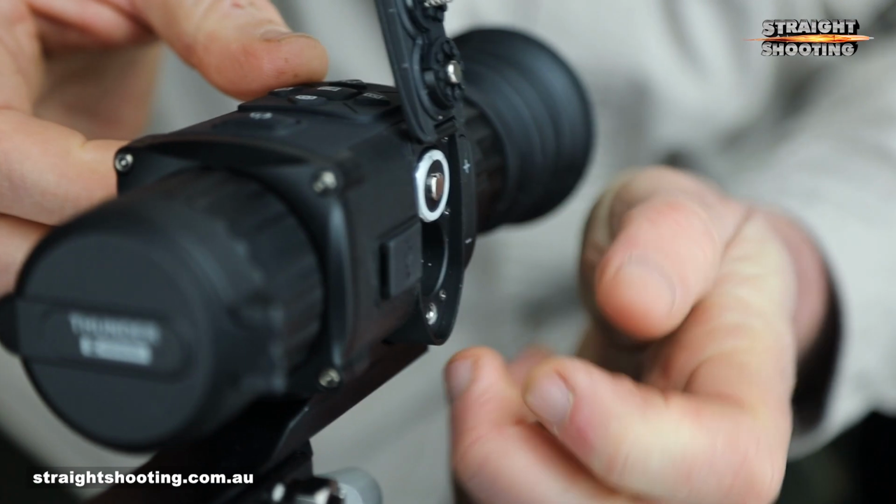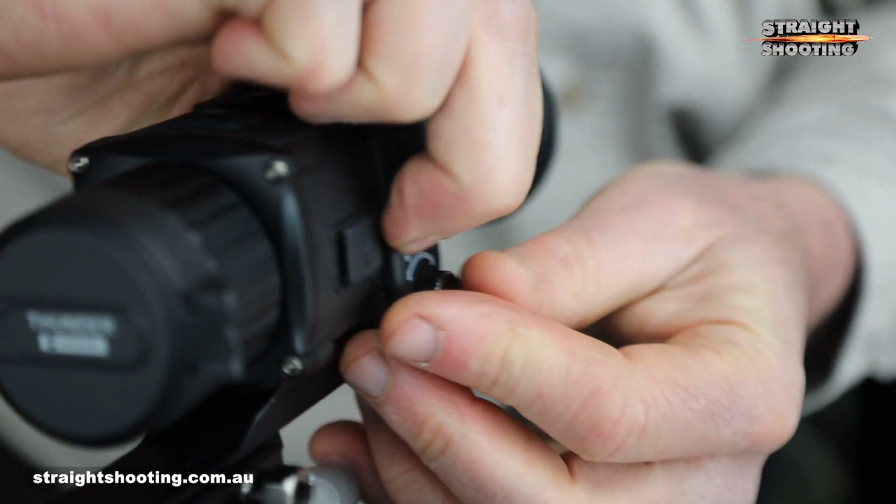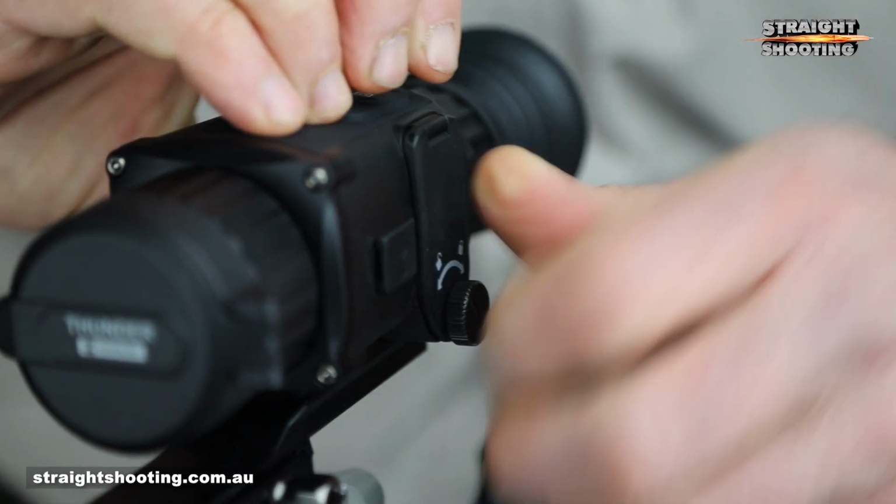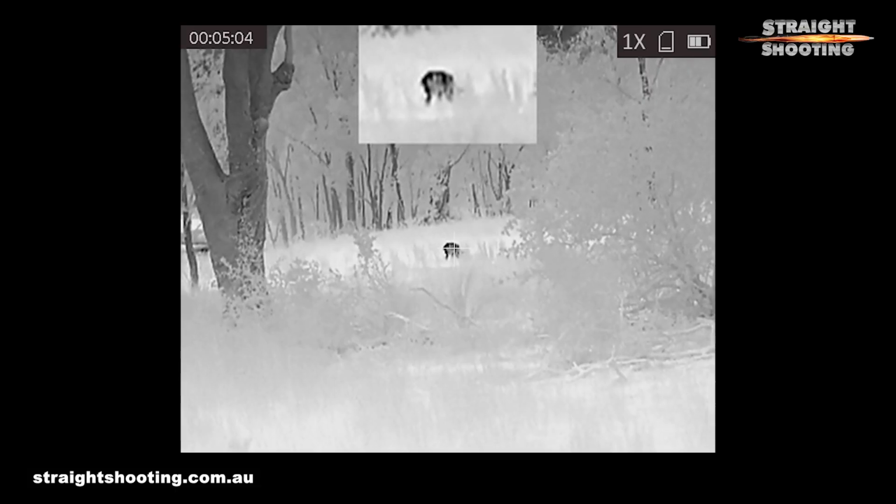Oh, and the replaceable CR123 batteries, which you can use in either 3 volt or 3.7 volts, do drain fairly quickly. Take 2 pairs for a decent night's hunting, but at least you won't get stuck with a built-in battery that's gone flat while the hunt's still hot.